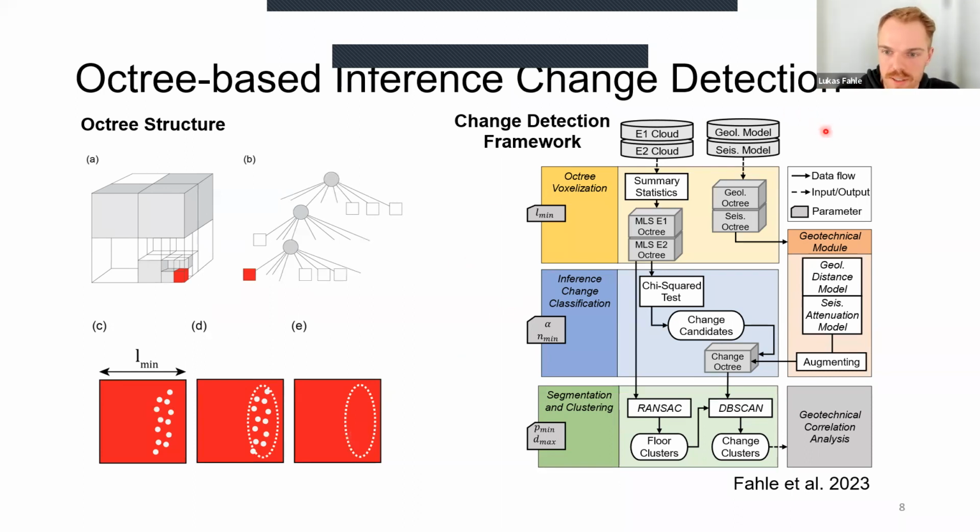On the right is an overview of the framework that we built. At this point, it's four steps. So we basically take in multiple point clouds. Here are two different epochs of point clouds. We then feed them into the octree and compute those summary statistics for each voxel, and then on the same side, we can also take in geological and seismic modeling data.